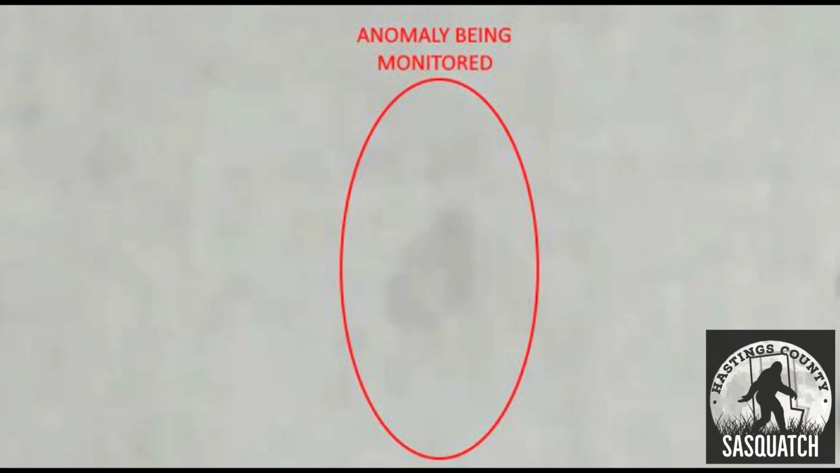Yeah. So anyways. Are you in the same spot? You're in the same spot underneath? I might have moved over just a little bit to get away from that vegetation in the front. I wasn't too far. I was still under the covered carport. And as you can see right here, you could see that IR anomaly sort of moving back and forth, almost swaying back and forth.